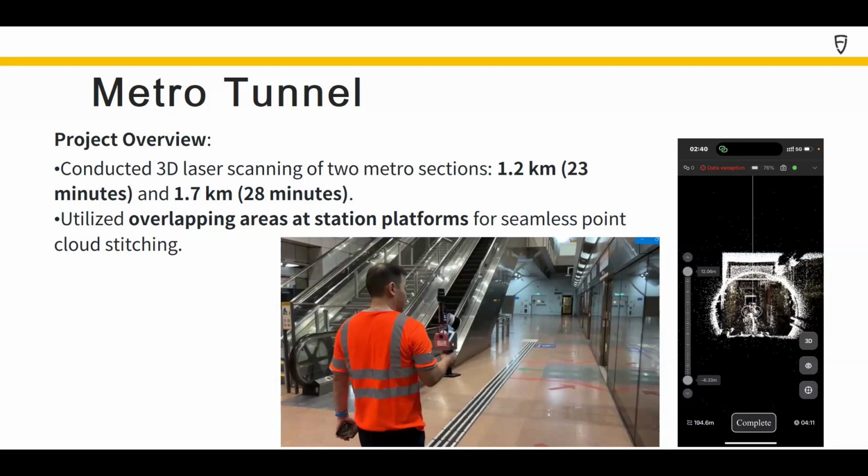The second point is that during the scanning, we not only want the LiDAR or point cloud results, we also want the video result so that we can recognize some specific utilities in the tunnel, like control panels, like electricity boxes, and even some words on the wall.